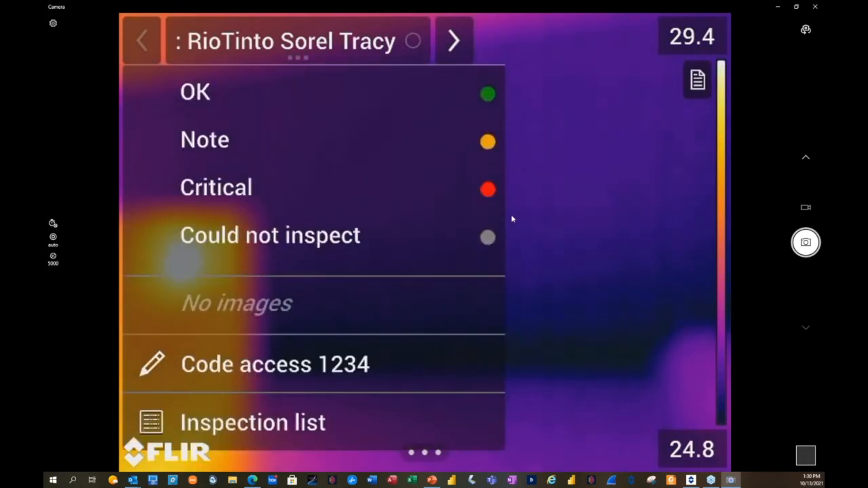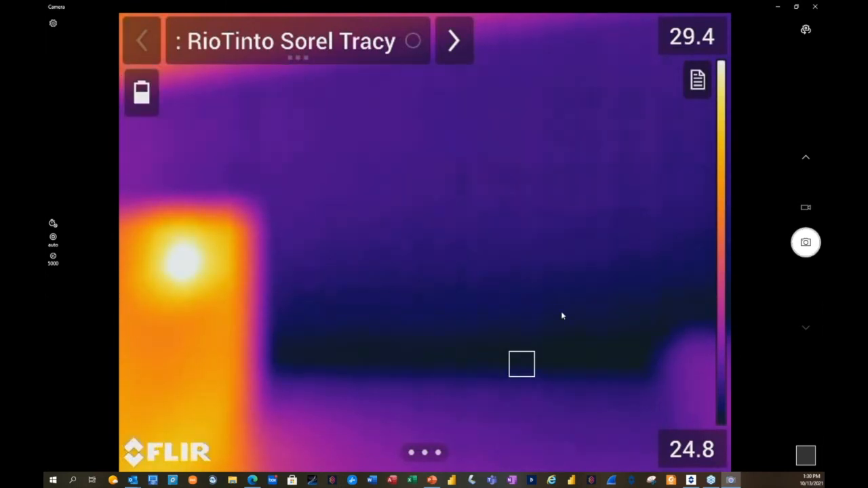The criticalities or the condition, the statuses, we have 4 predefined, but again, you can change them as you need it with the colors. This is not limited to the 4, we're just giving you default 4. Right now, there's no images attached, but if you notice, the note that I had put into the software is now showing here. What's nice about this is, if the technician, let's say, arrives to a place, and it's an area that's not manned by anyone, there's an access door that needs a code.